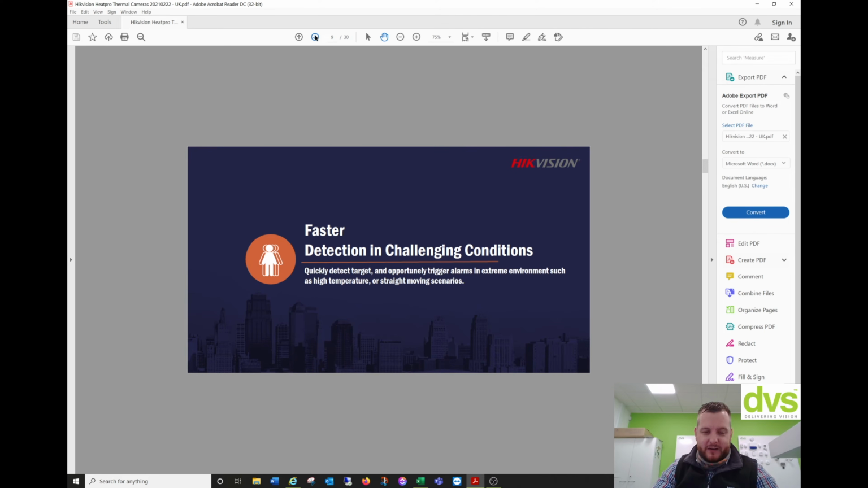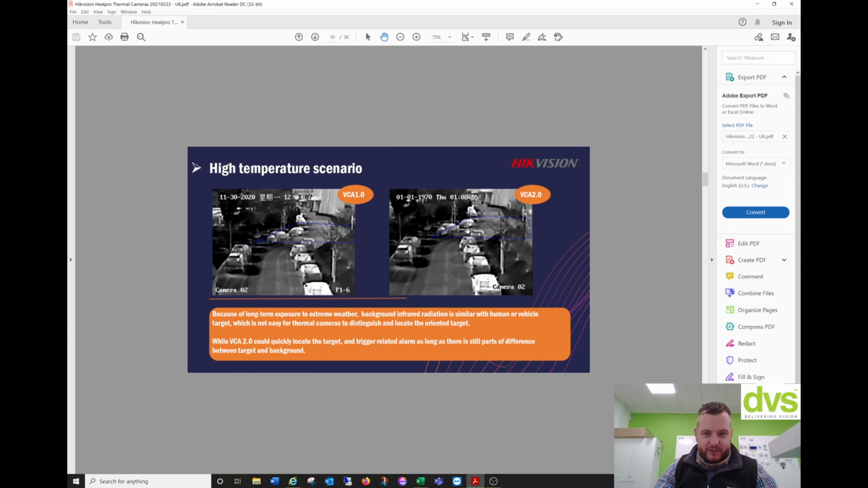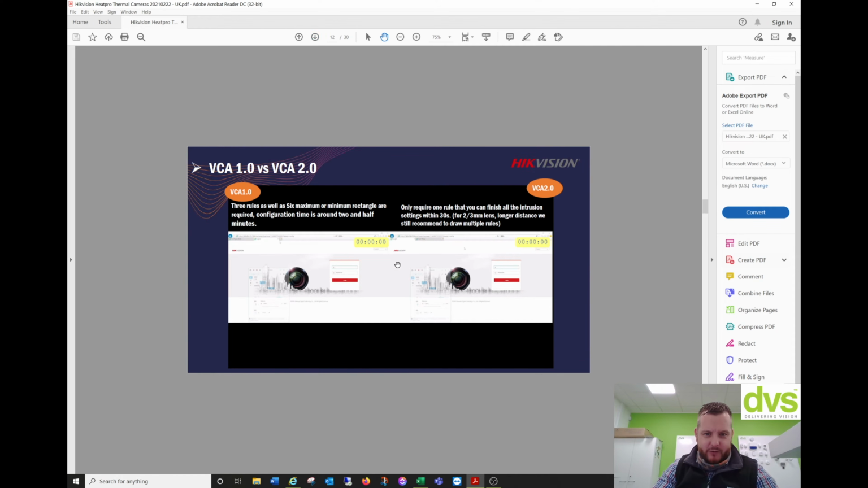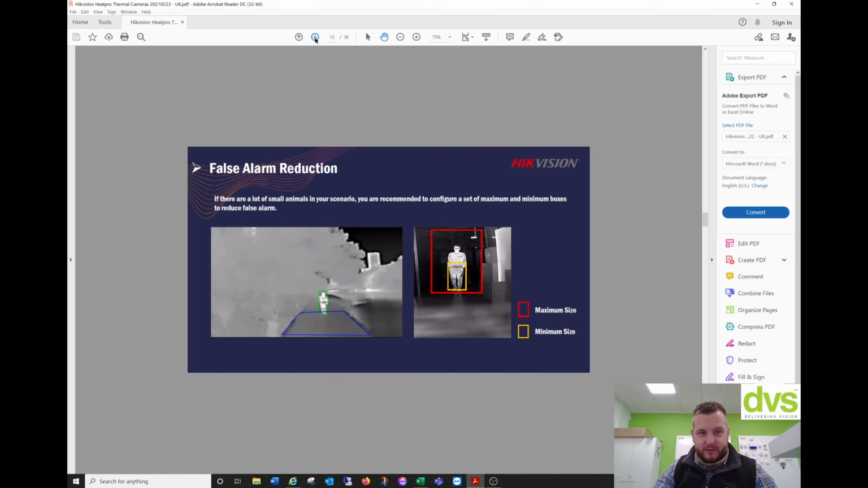Faster detection in challenging conditions. So VCA 1 to VCA 2. There's obviously a lot of moving traffic in there. The VCA configuration, which we'll go through shortly, is almost like a wizard, so it really does enhance the usability of this as an end user, or even from an installer perspective, sorry.